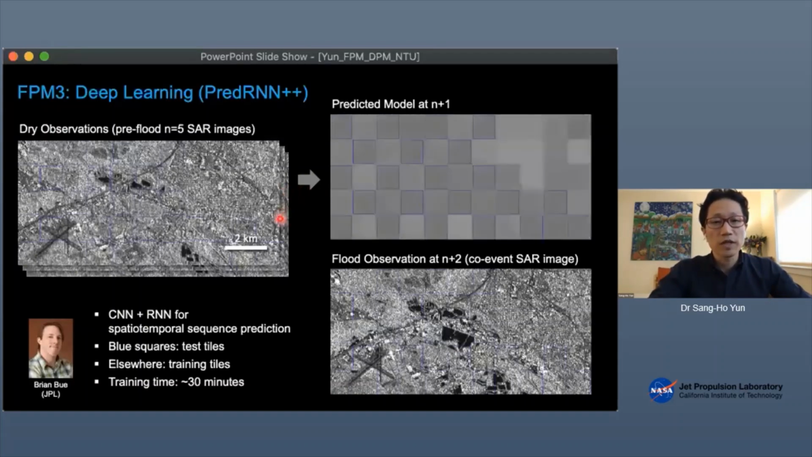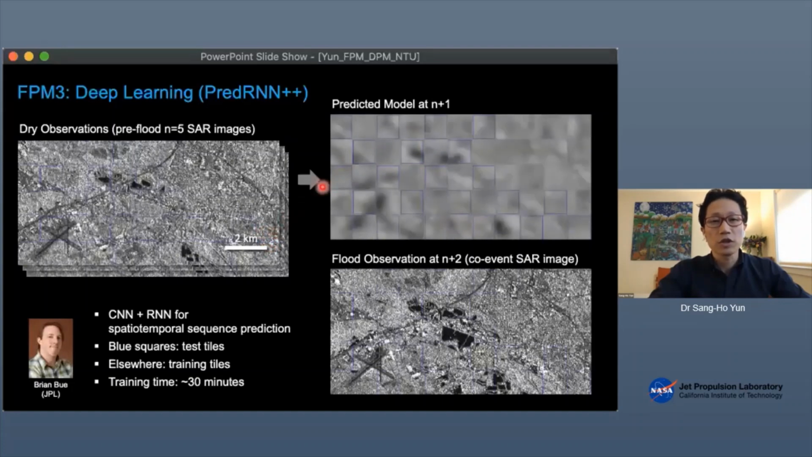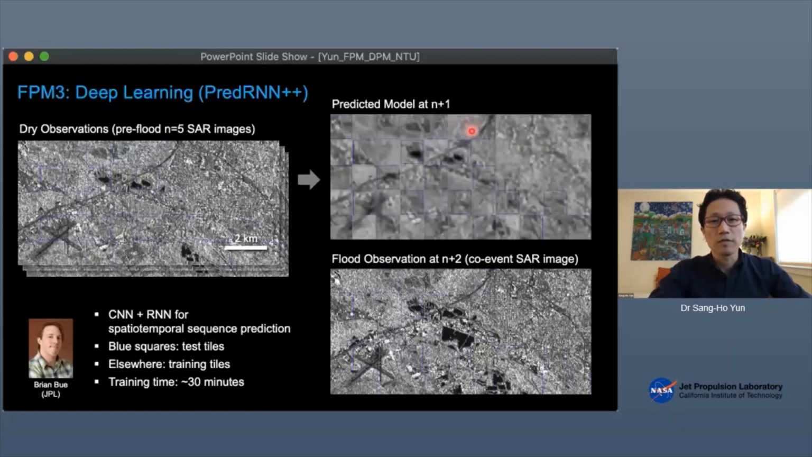with the previous scenes only in these training tiles, and then fed the data and asked the machine to predict the next step. In this case, the n+1 step. For information, the n+2 step is the flooded scene, and we produce an expectation for the n+1 step and compare with the n+1 step observation.